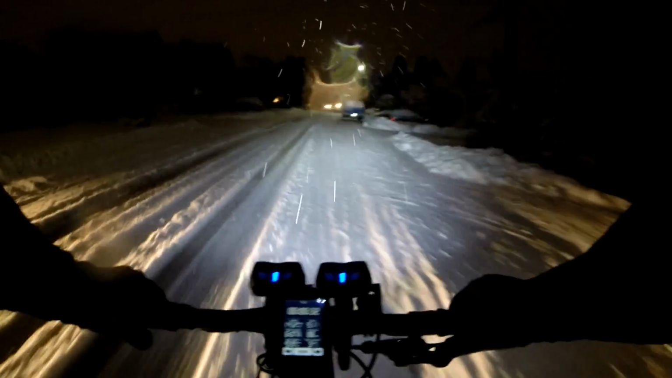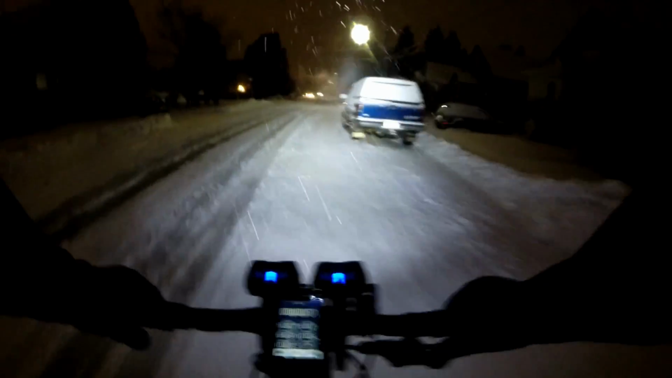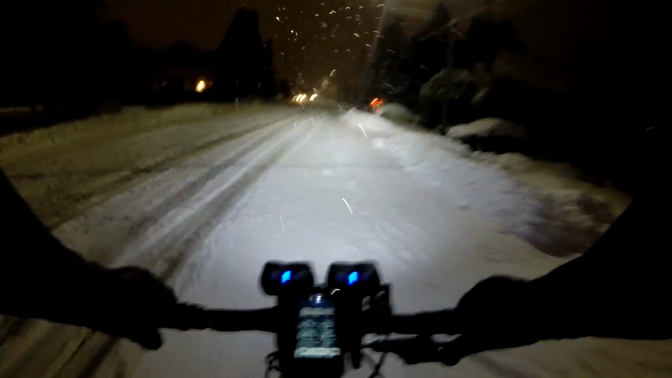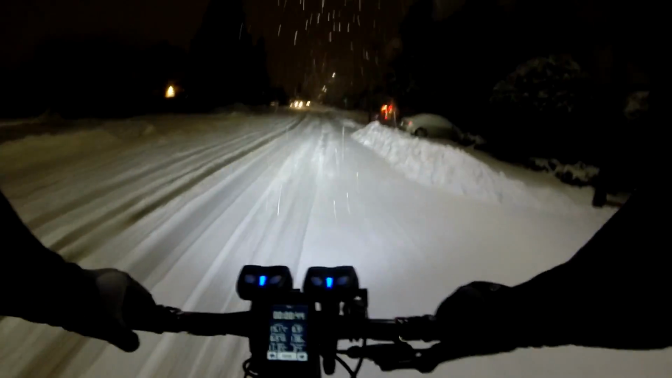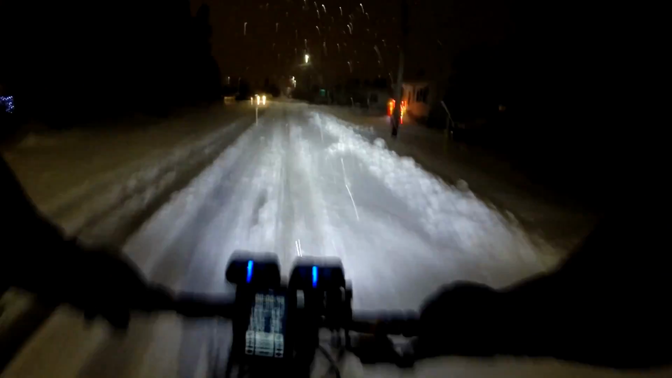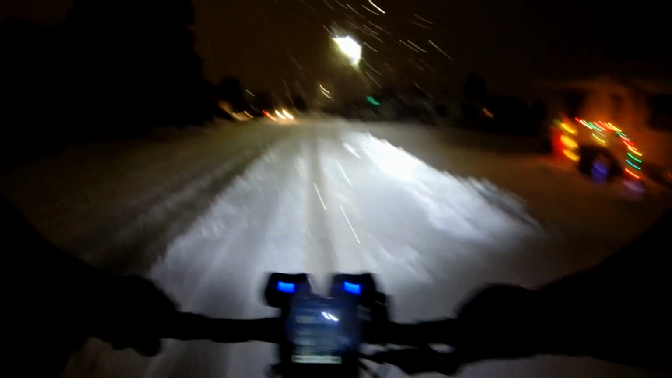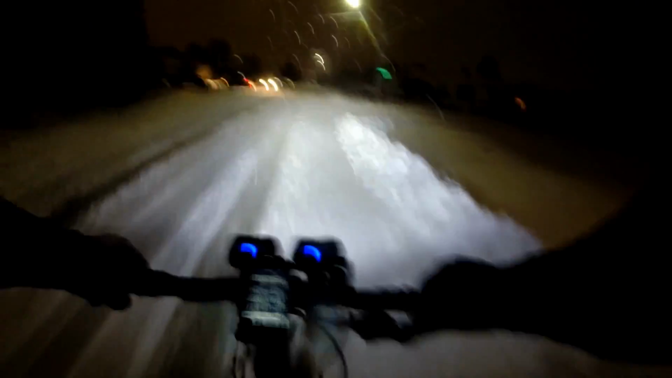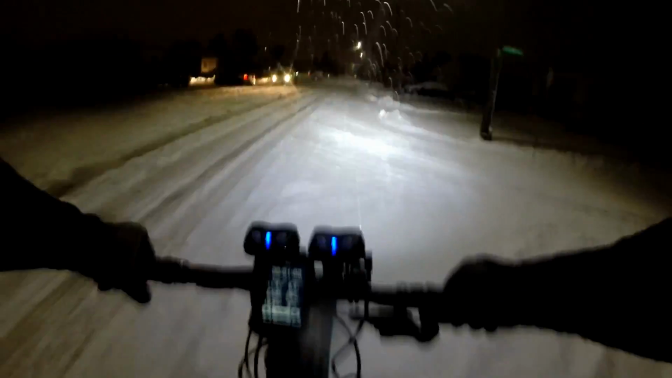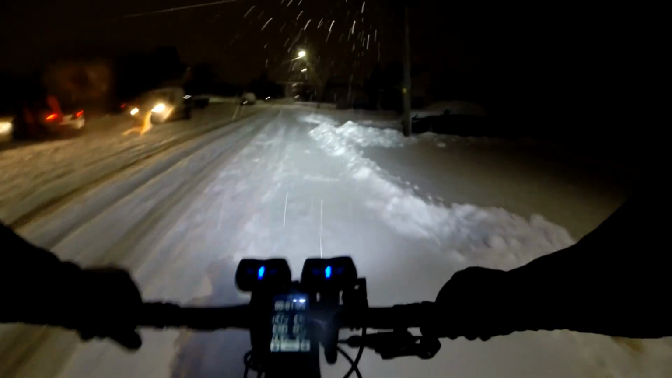But what that means is underneath everything here, underneath all the snow, it was wet, and then when it got really cold, that all turned to ice. So underneath most of this stuff is a layer of ice. And now that it's warmed up, it's really wet down there, and it's making this fresh snow stick to the tires.